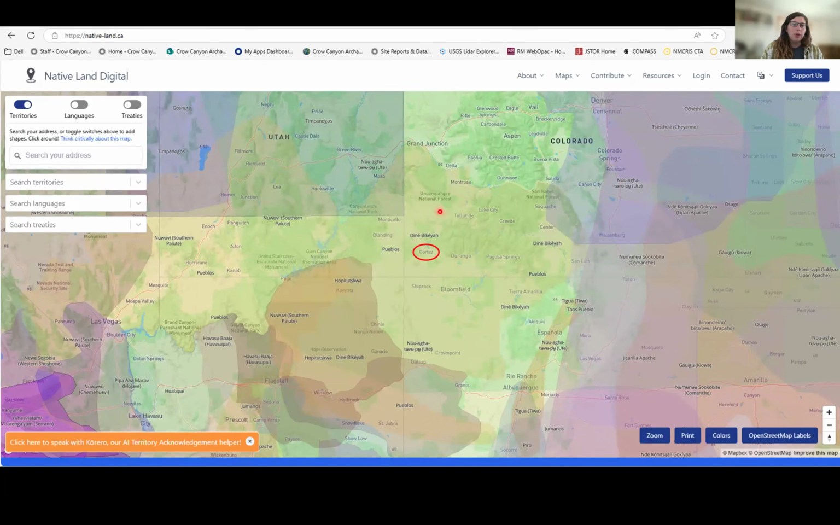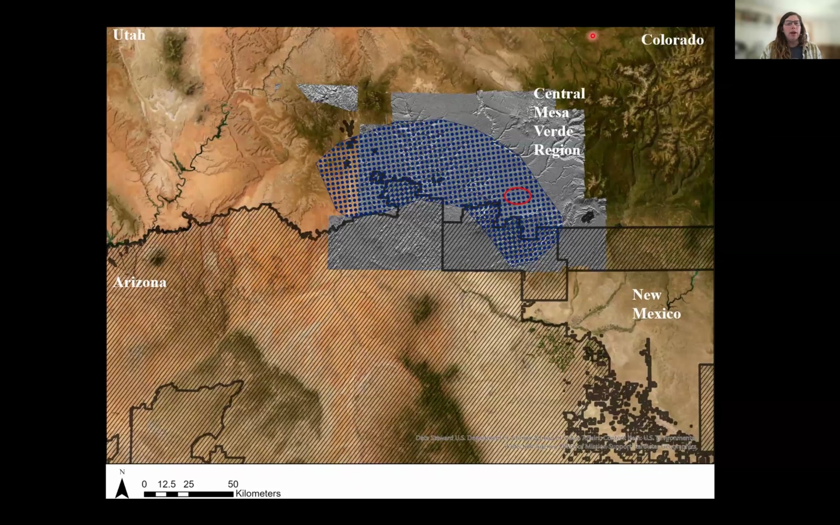On this map, I have Cortez circled in red as well. When we compare this map, which shows overlapping ancestral lands, territories, and language groups, to this map, where a lot of the work we're doing is outside the bounds of traditional consultation requirements,